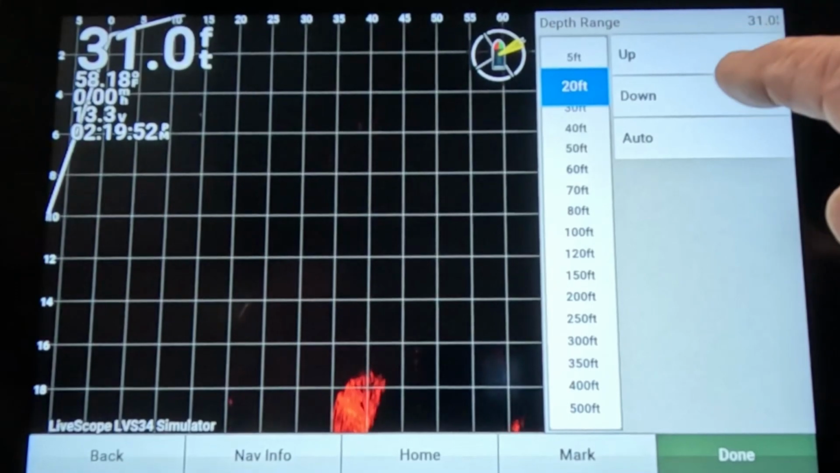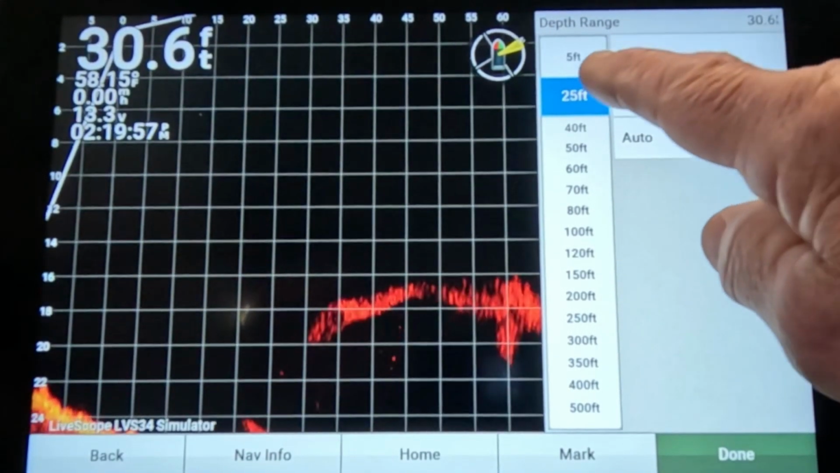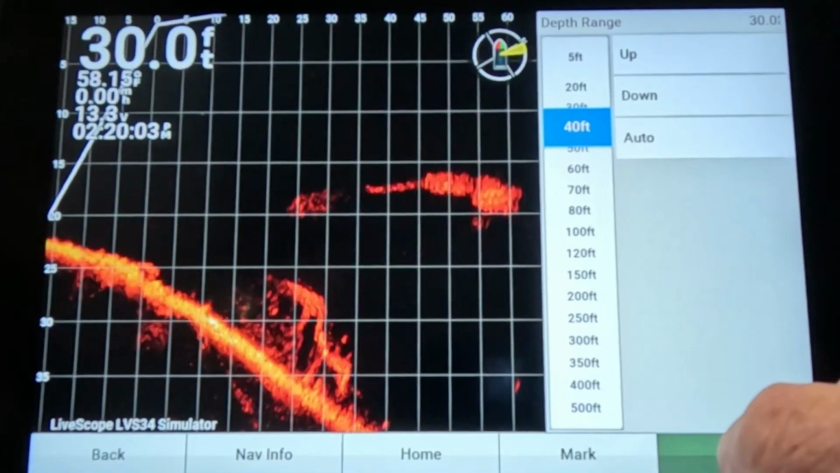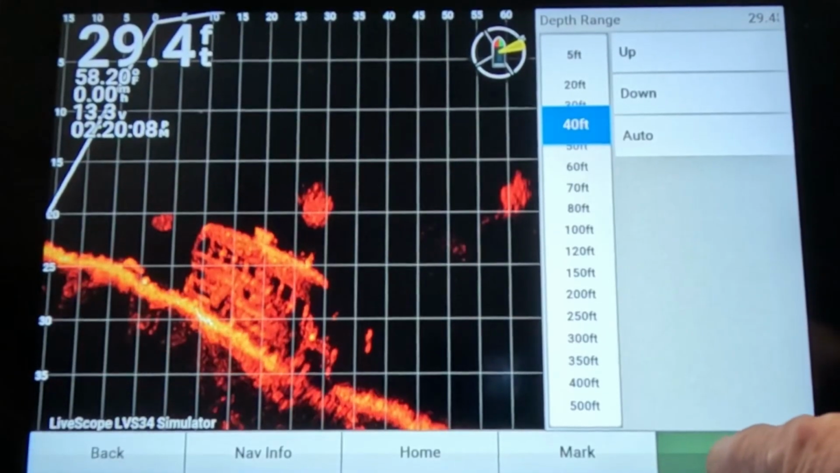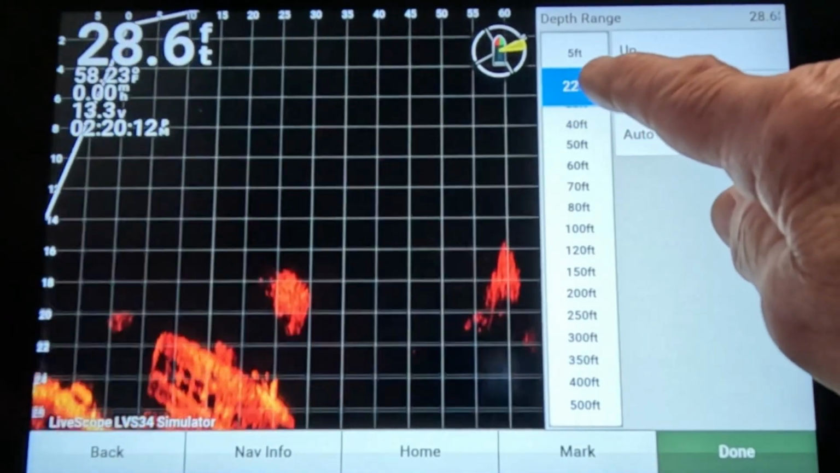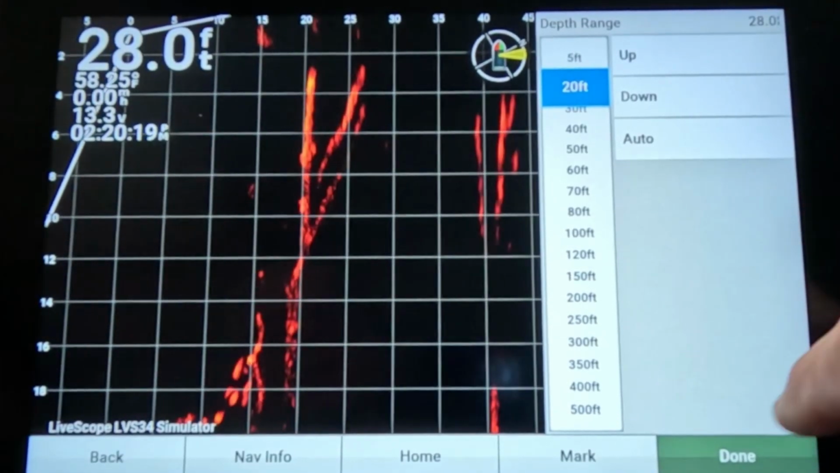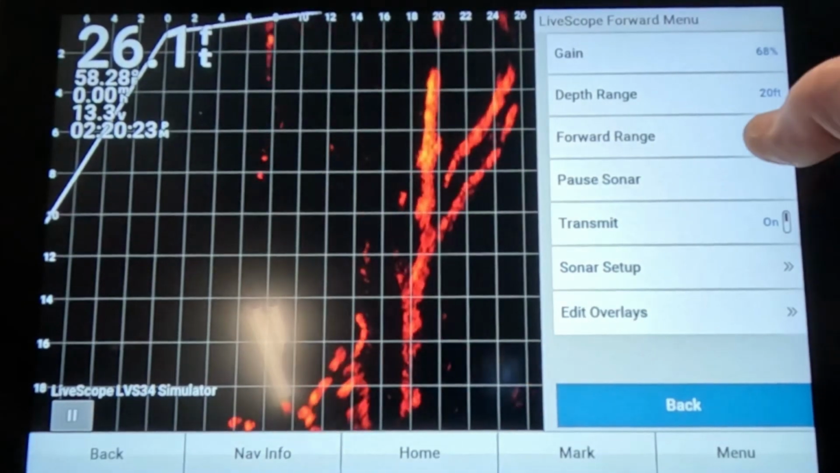And if it's 25 feet, I want to see the bottom, so I'm going to bring it down to 25 feet. If it's 40 feet, which in some places in the Ross Barnett it is, I want to see that bottom because fish will hide on the bottom. And if you can't see the bottom, you can't see the fish. So set it on 20, and if you need to go deeper, go deeper. But I would never go shallower than 15, and I would probably keep it always on 20.